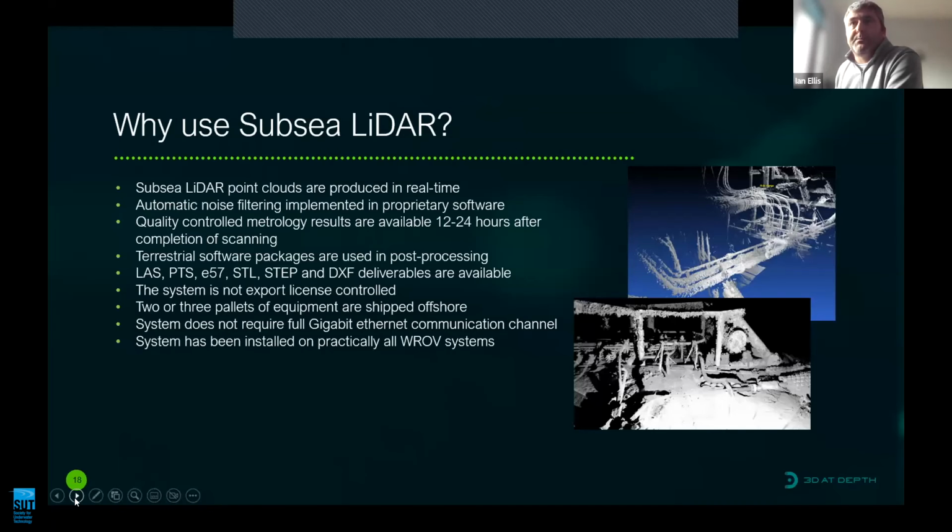We are able to export our point clouds in a variety of industry standard formats: LAS, PTS, E57, STL, STEP, DXFs. These are transferable between most software packages, engineering packages, CAD packages. They are industry standard and allow us to share our information with the customers.